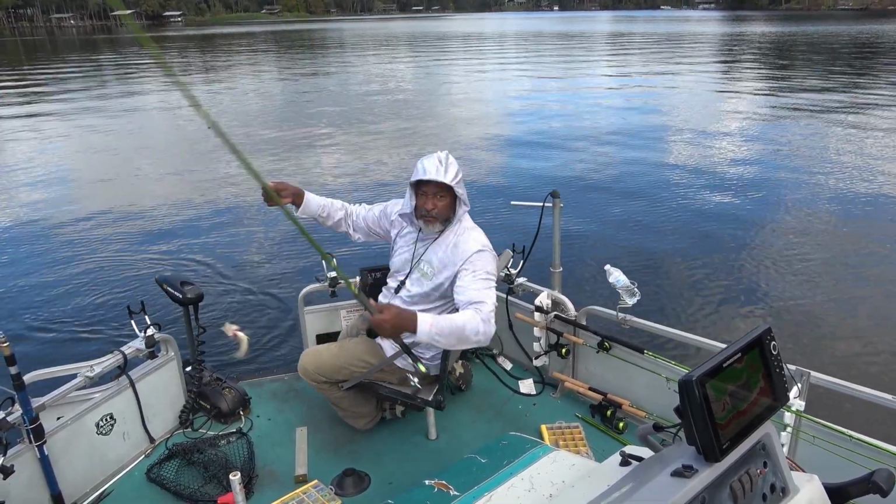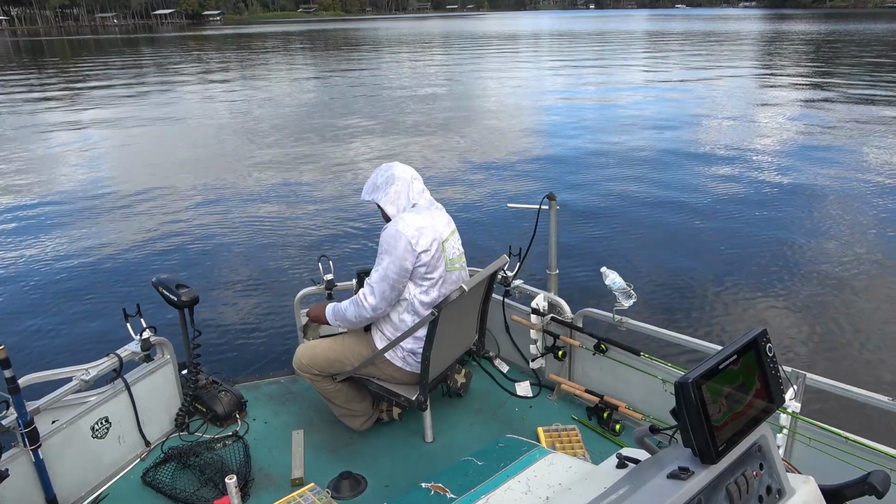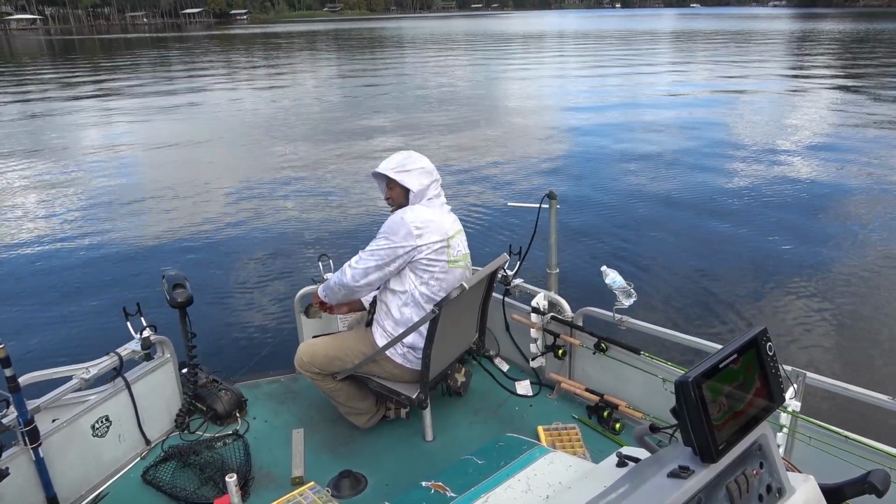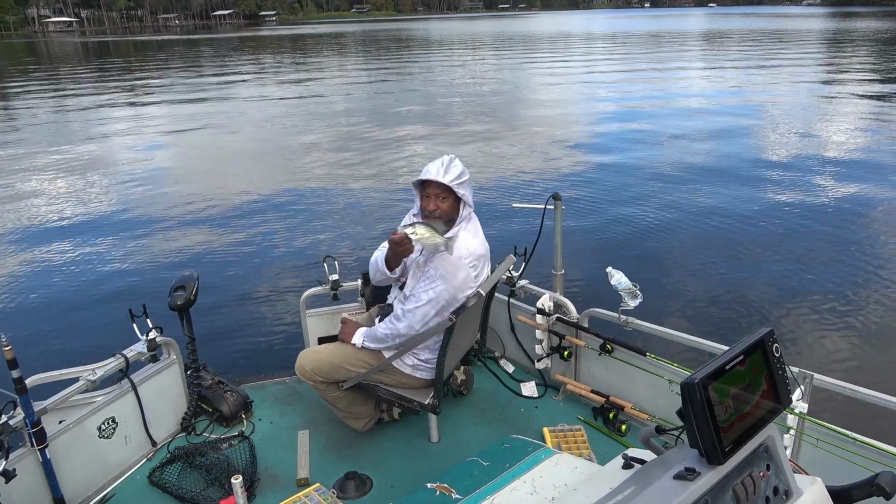This must be the small fry hole, because I know some big fish are down there. He nailed it. I mean, he engulfed it, guys. That electric chicken is down his throat. Pop right out though. Gonna save that fish.